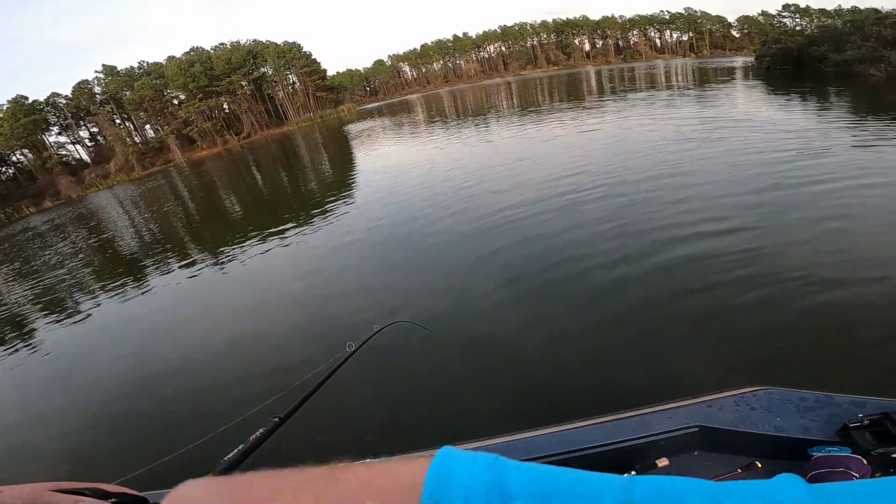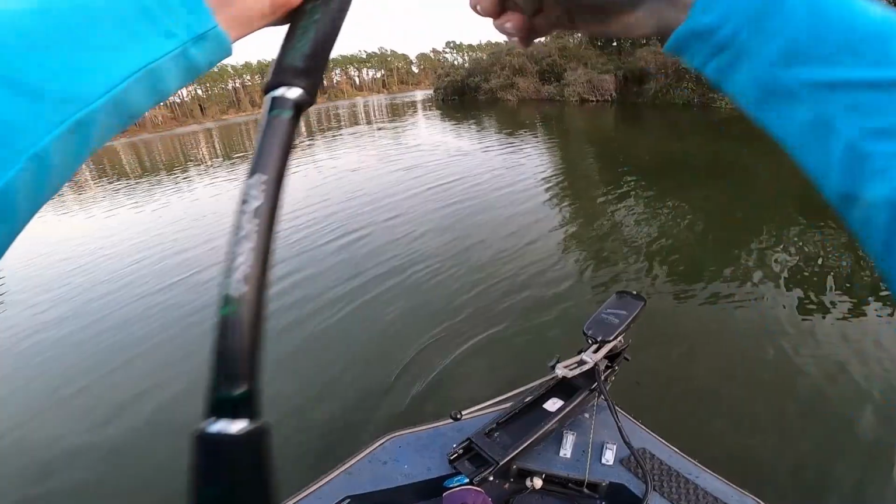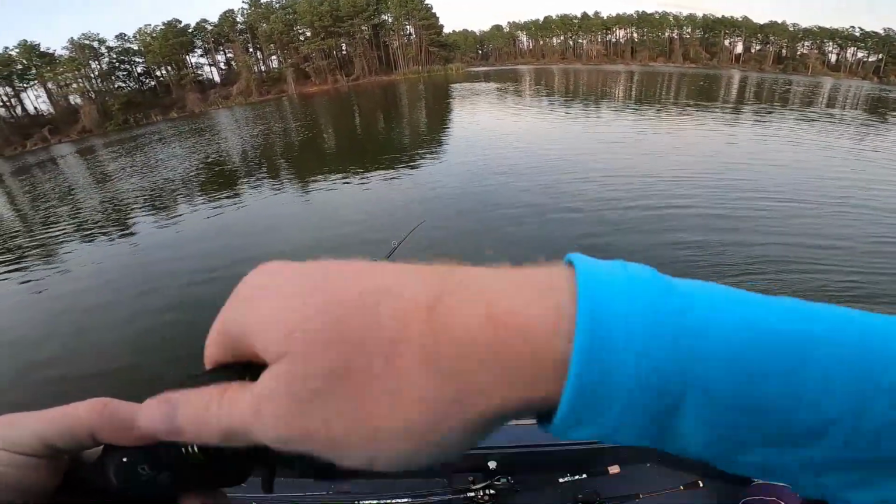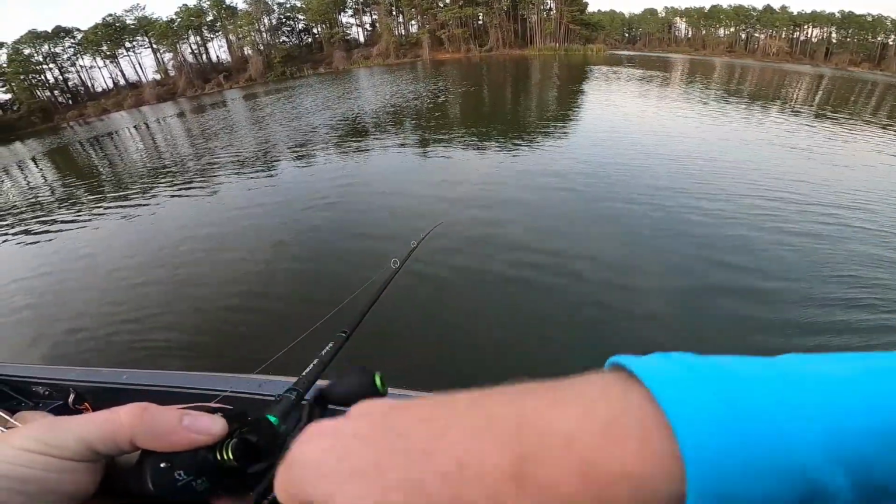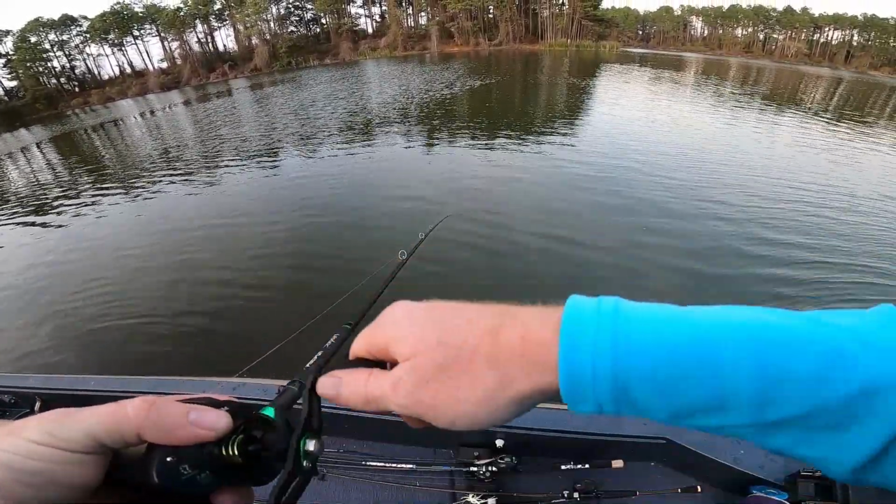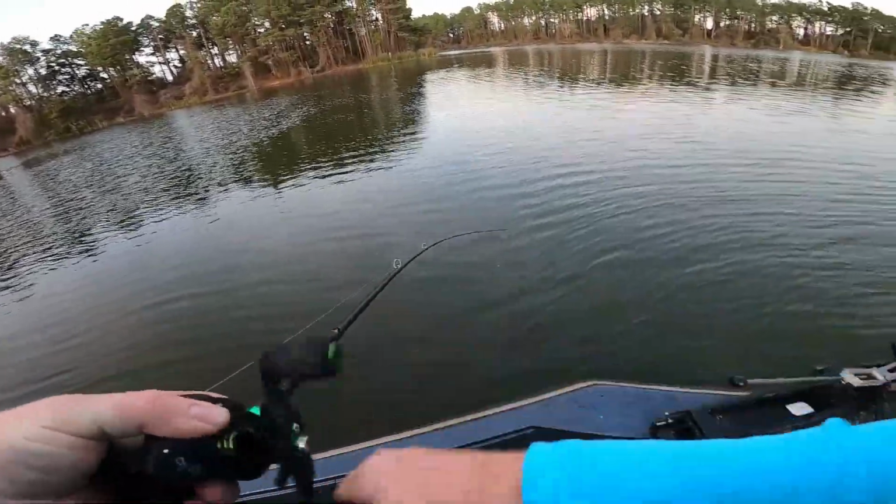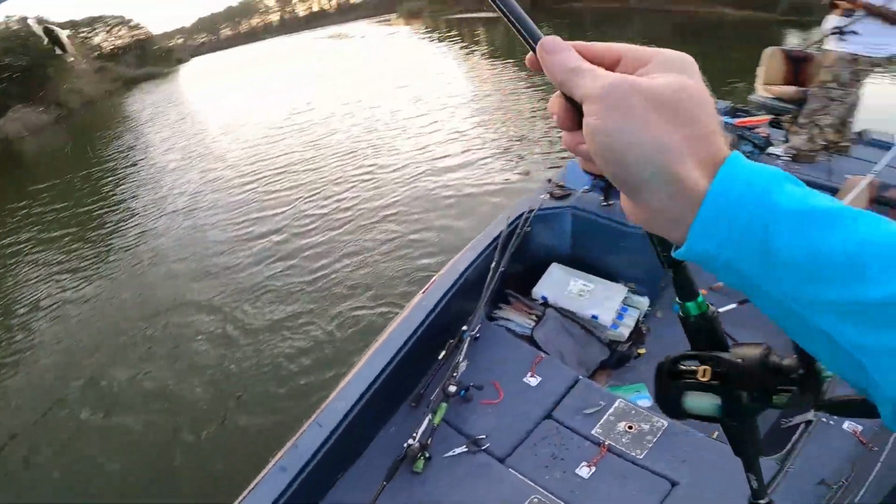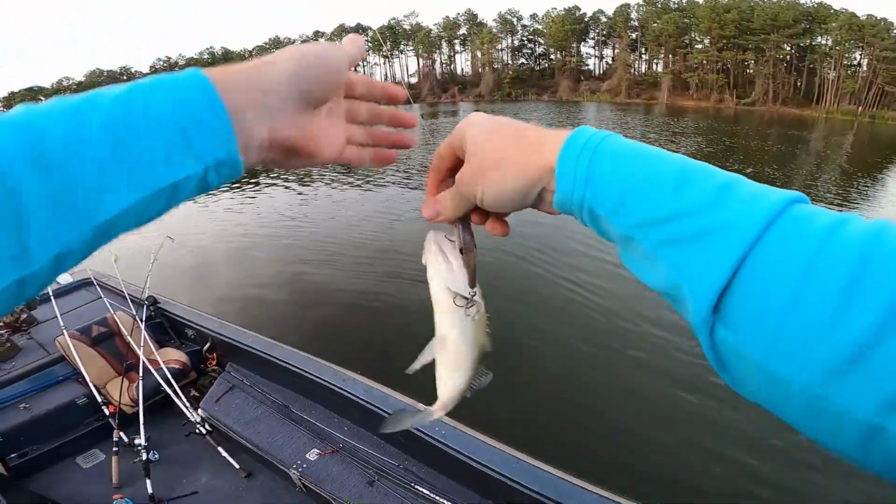Seeing some more marks down there, but they're not like what I was seeing a while ago. I seen a squirrel right there. Oh, there he is. He come up and tagged it. Another hybrid. There's a bunch of small hybrid in here. I'm gonna get us a big one in a minute.